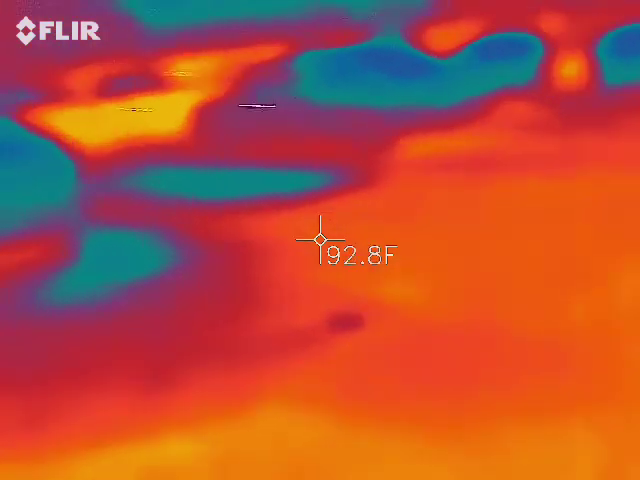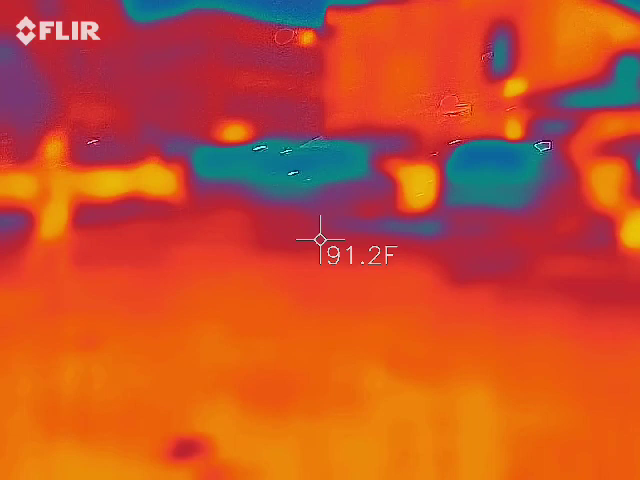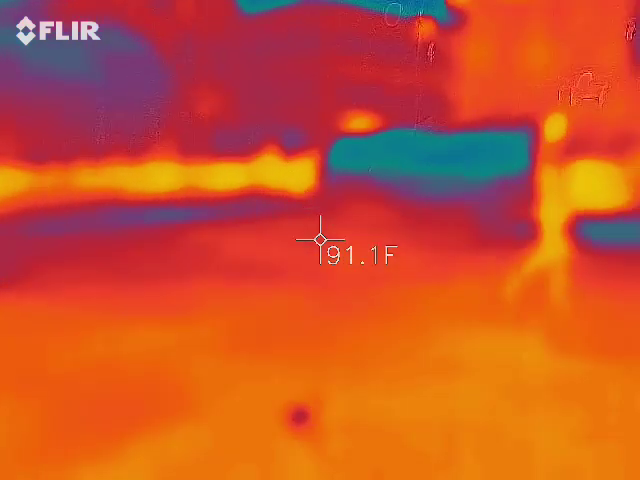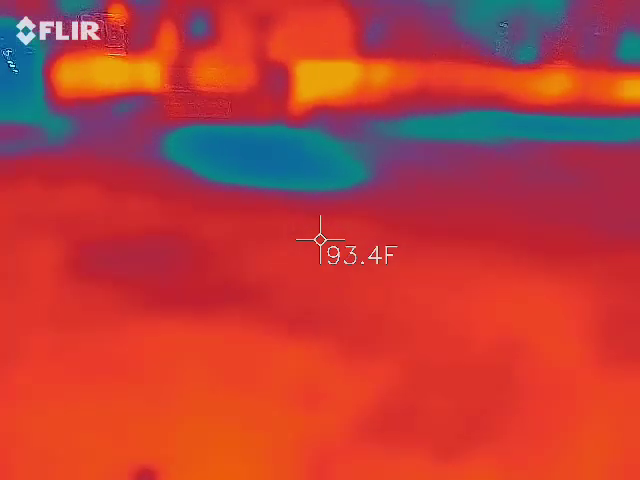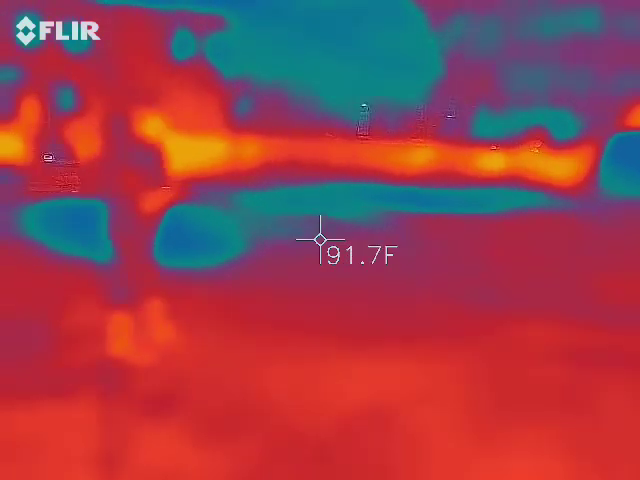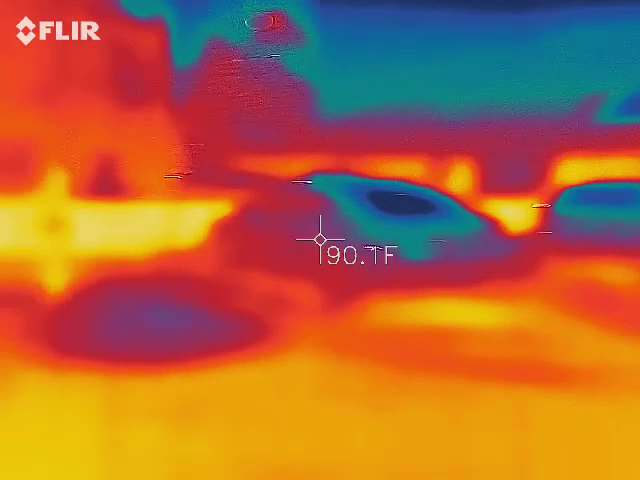What am I standing next to? Coke bottle? What? Say Coke bottle? Nope. Oh. It did sound like Coke bottle. I know, I heard that. What am I standing next to? All right, guys, let's get everybody in the center.